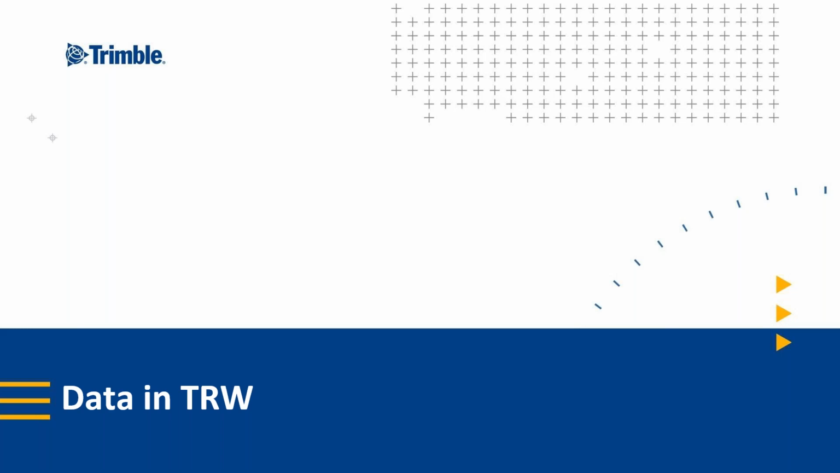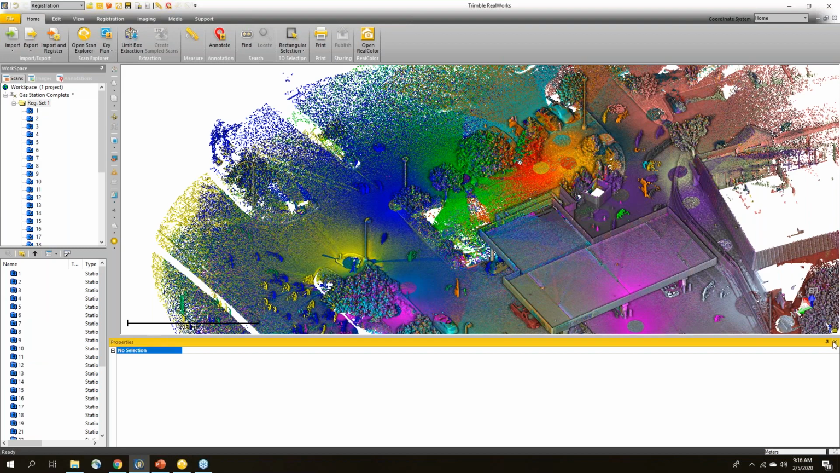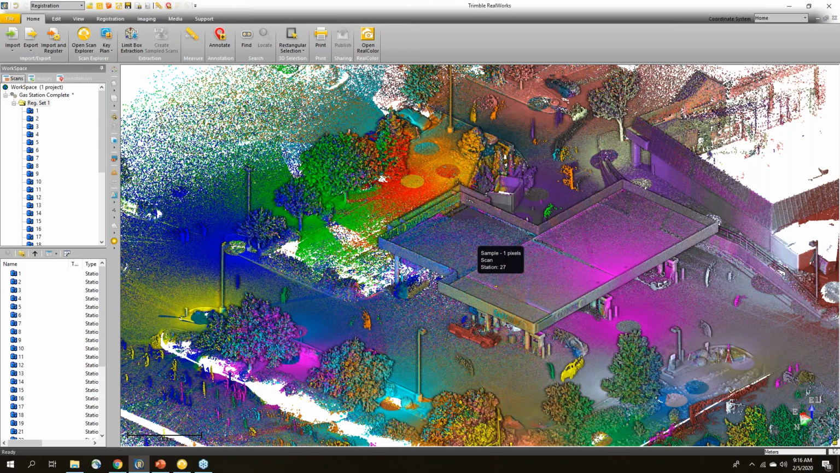Next, we want to look at the data in Trimble RealWorks. So I'm just going to switch over to Trimble RealWorks now and show you a bit of what the scan data will look like. So you can see here, we've brought in all of the scans. You can see each station is a different color. In Trimble RealWorks, I'm in the registration mode up here. So I have all of my registration tools available.